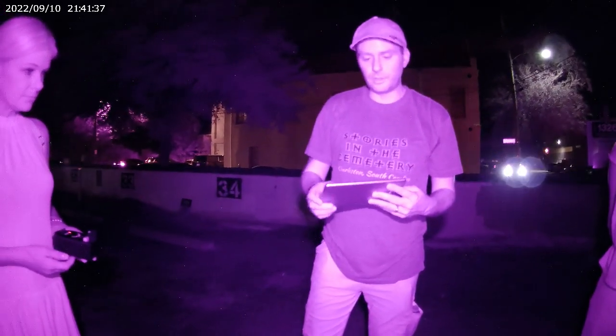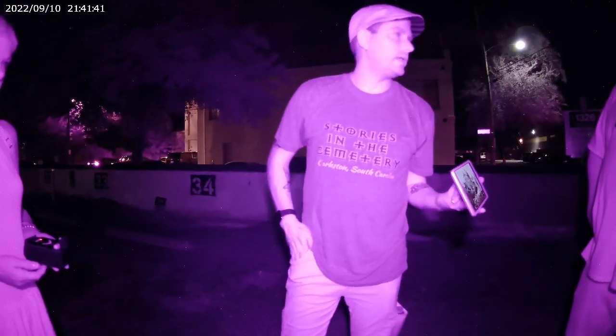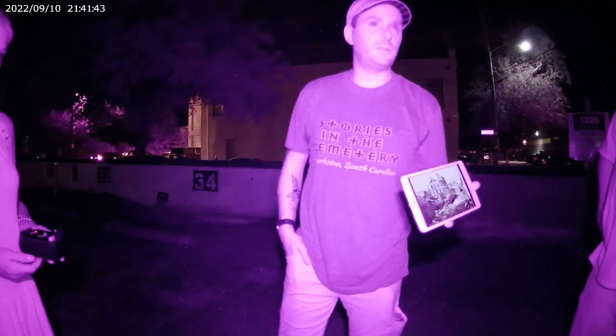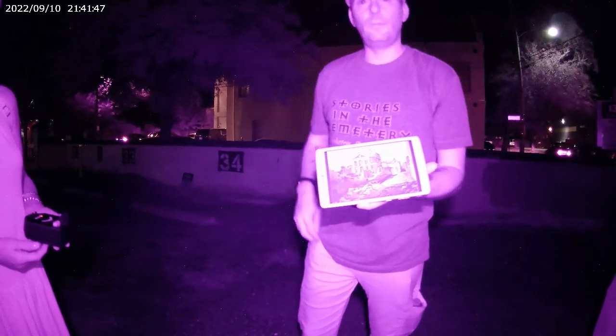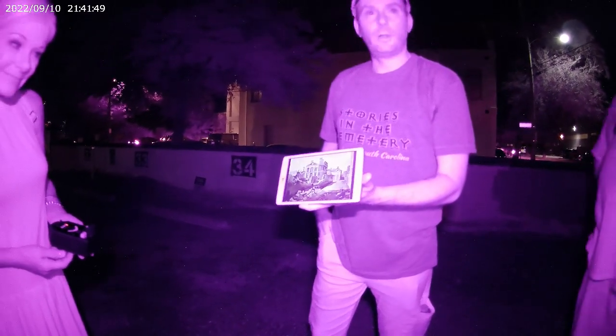The mansion, exactly where we're standing. This is the only photograph we have of the mansion. It did catch fire in the Great Fire of 1861. This is the fire damage. You guys heard hot stuff. Right here. So again, that's where I'm coming into play with that.